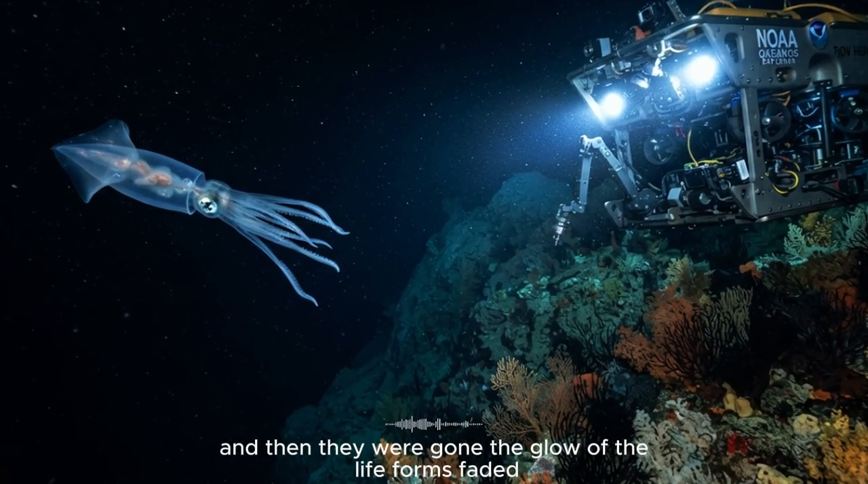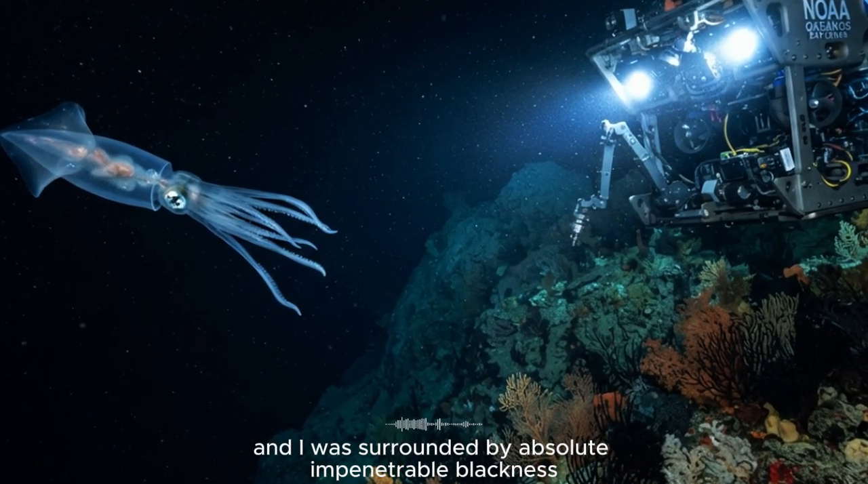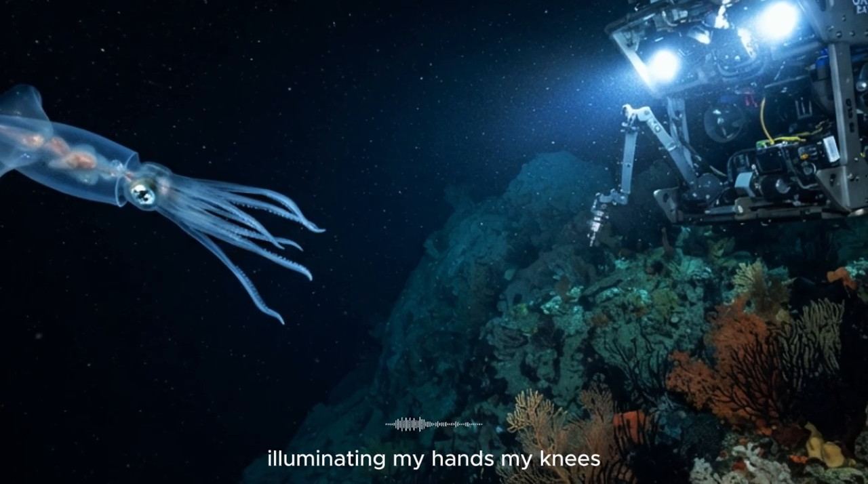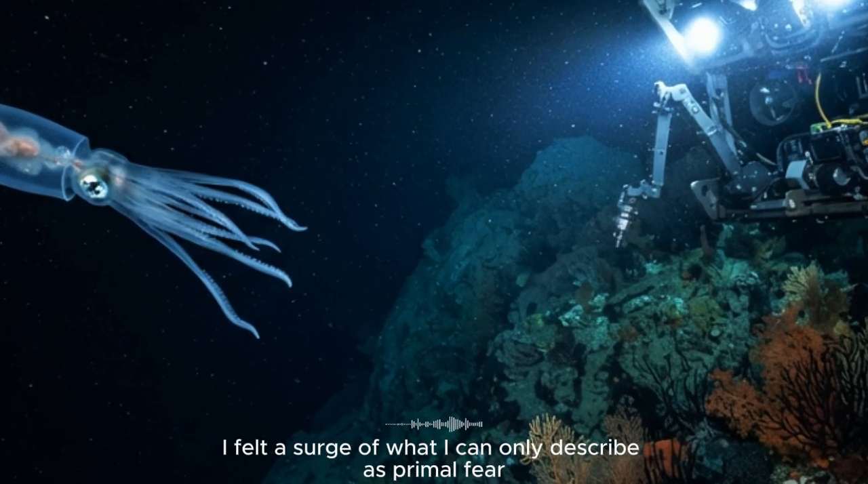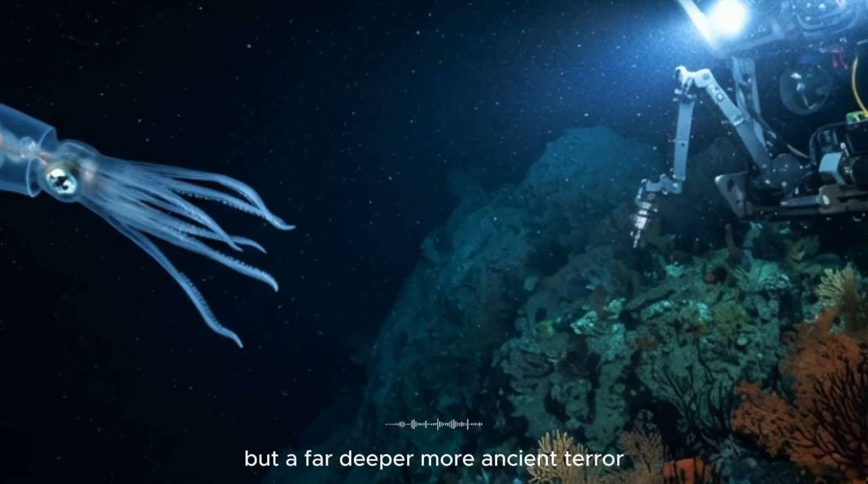And then they were gone. The glow of the life forms faded, and I was surrounded by absolute, impenetrable blackness. The only light was from the small LED display screens in the capsule, illuminating my hands, my knees, the instruments that were keeping me alive. I felt a surge of what I can only describe as primal fear. It was not a fear of drowning, or of the pressure crushing me, but a far deeper, more ancient terror.